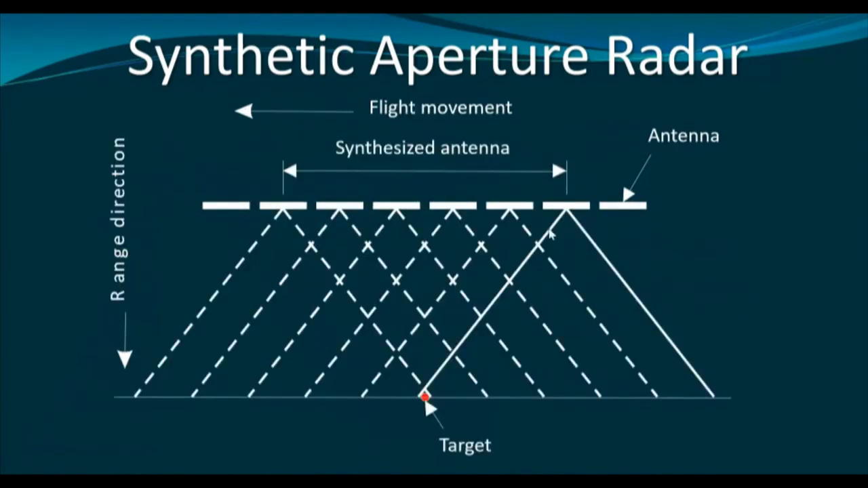Again, this is again top view. So this is the antenna and this is the beam width. Here we have the target. So the target can be illuminated for a longer duration of time by using the synthesized antenna, and all of the pulses, sent pulses and return pulses can be measured by using the Doppler shift, and the ranges can be determined.